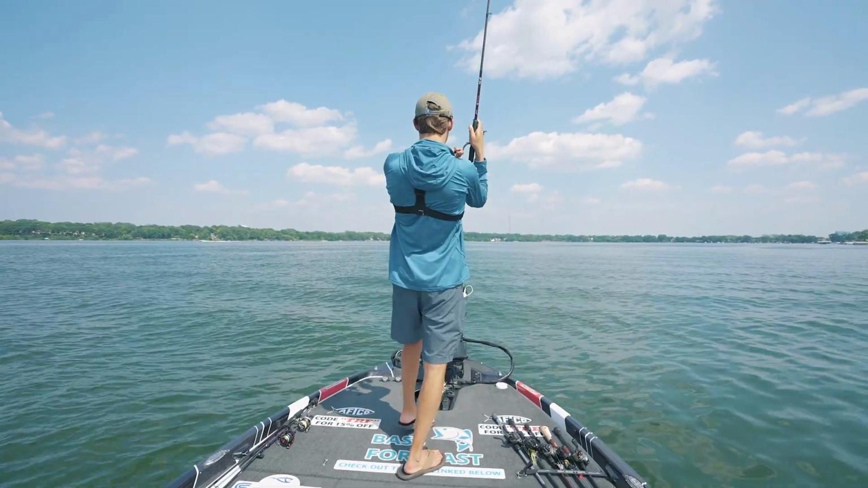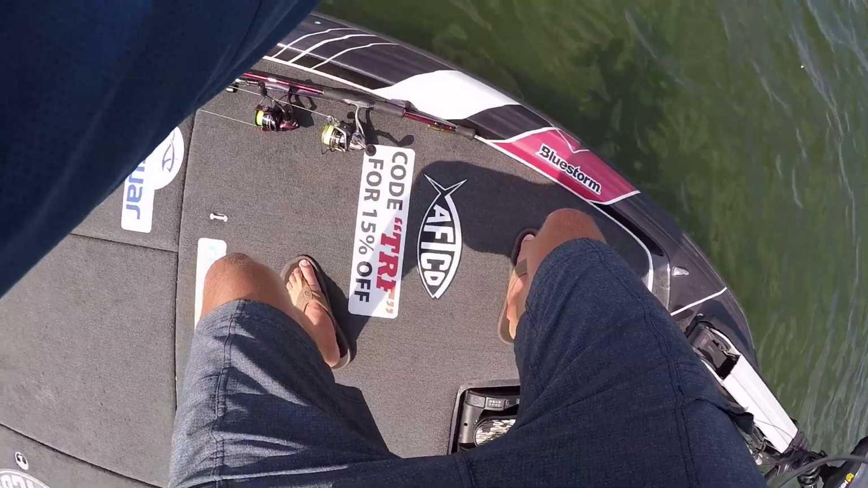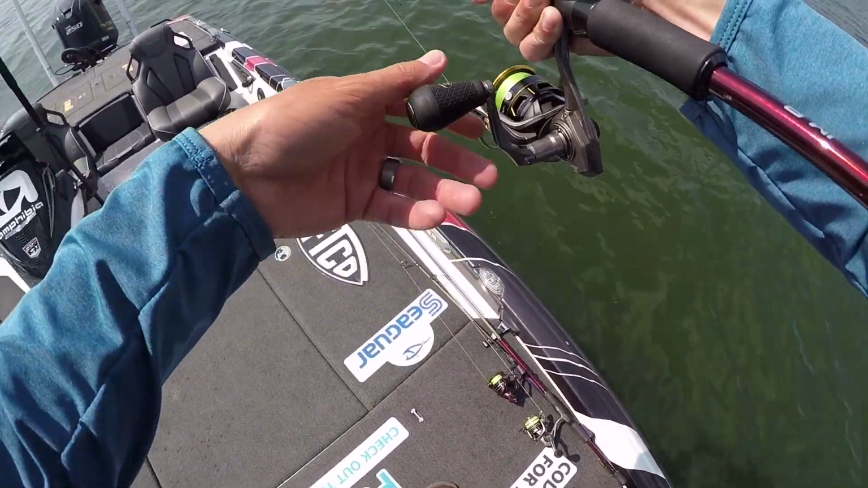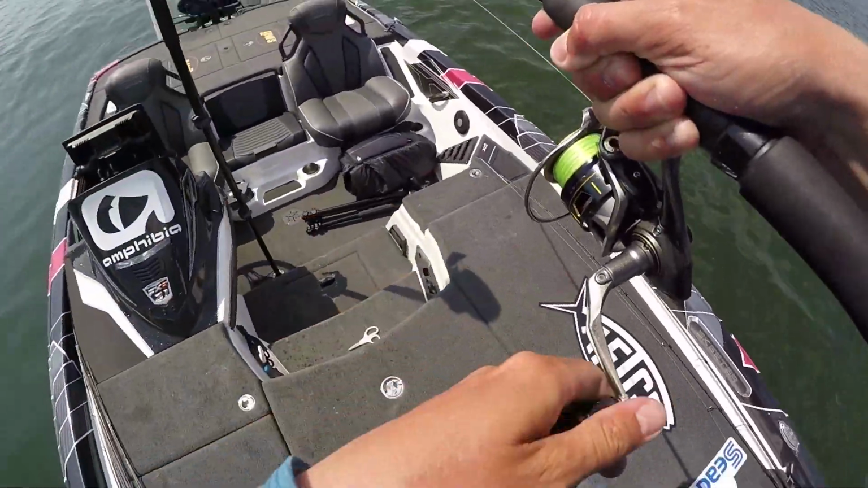There's one. Yes. There we go. All right, pull into him a little bit harder. I kind of got a weak hook set. Oh gosh. Loosen my drag. That guy was coming straight to me. I did not think he was of any size, but I have a feeling it is another nice one. It is. Yes. Let's go, baby.